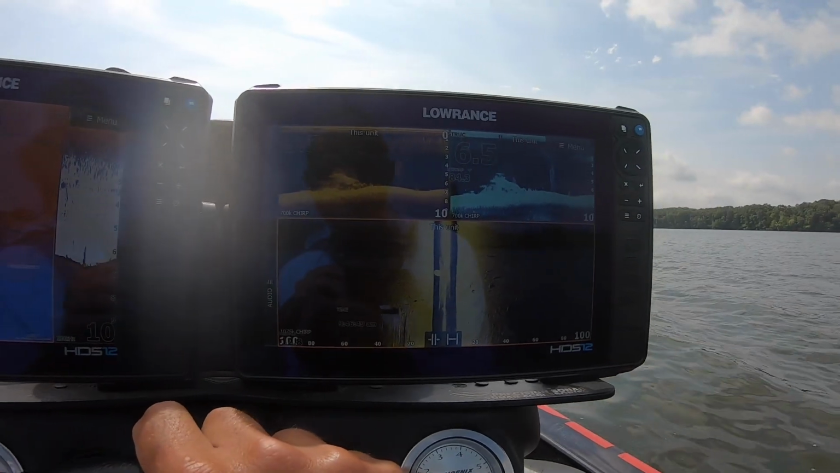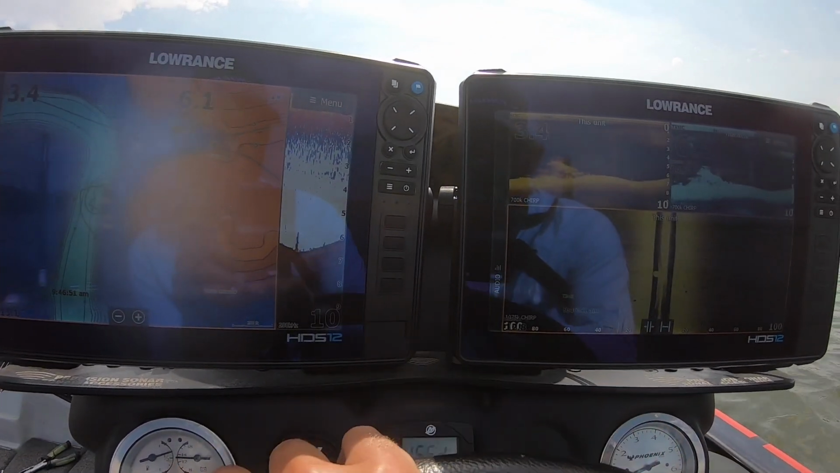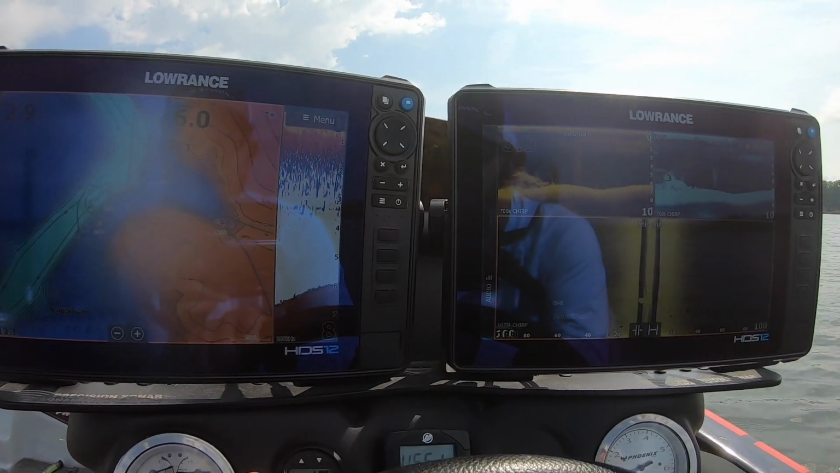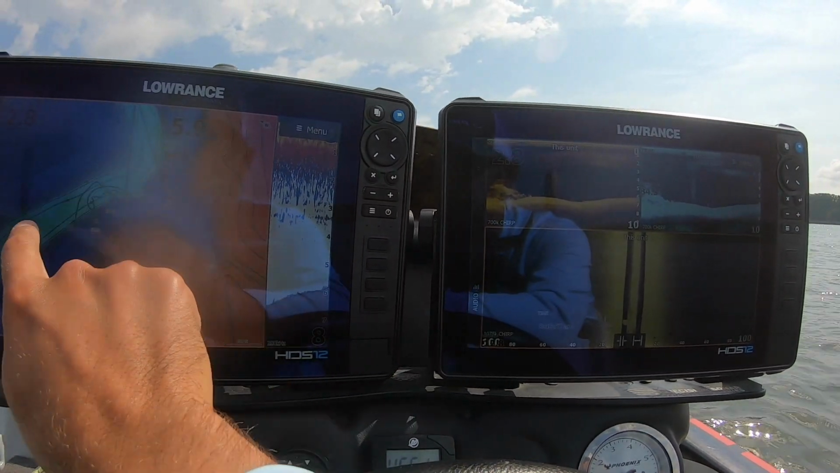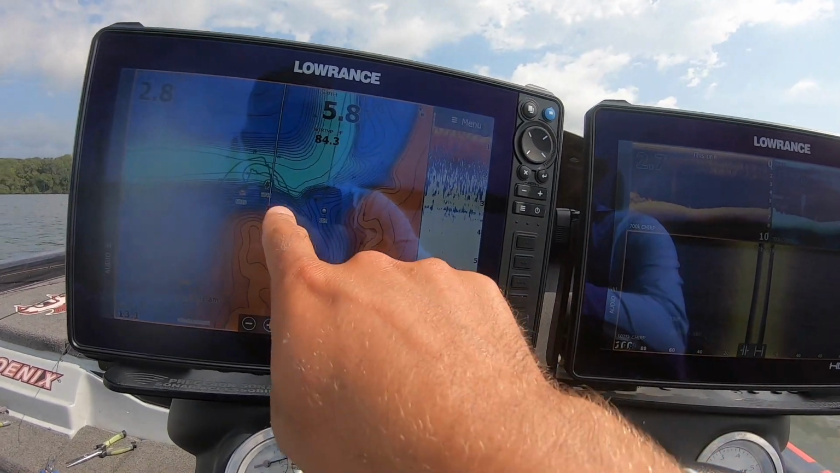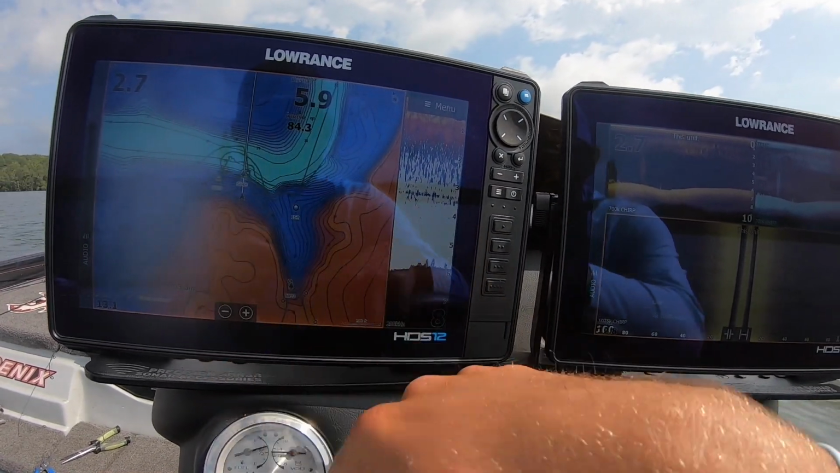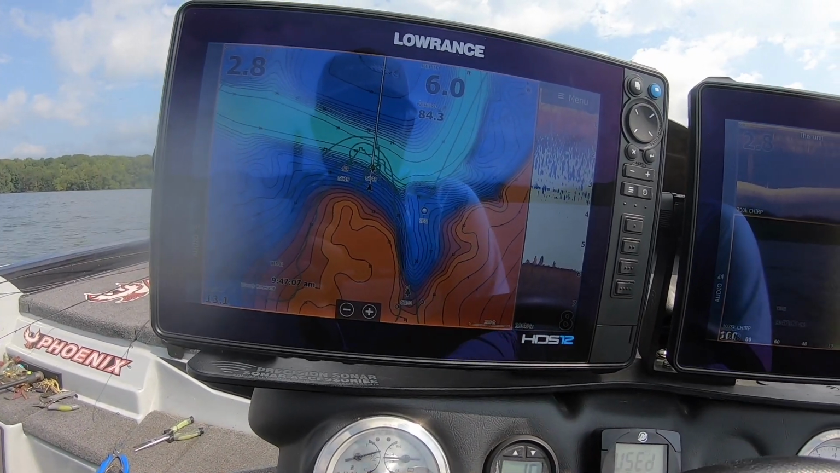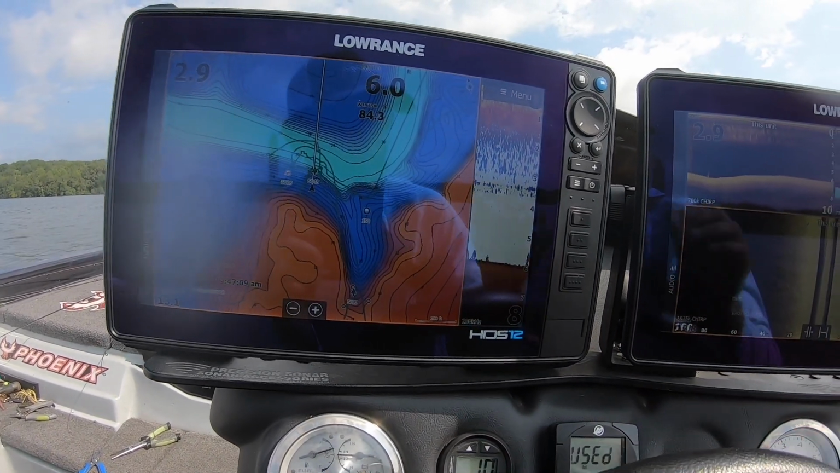All right, let's talk about what to look for whenever we're hunting these crappie this time of the year. So right here, this is the main river channel, and we got a point. You see there's a point comes out right here, and there's a break right out there. You can see where I've got that little mark. That's where this stump is.